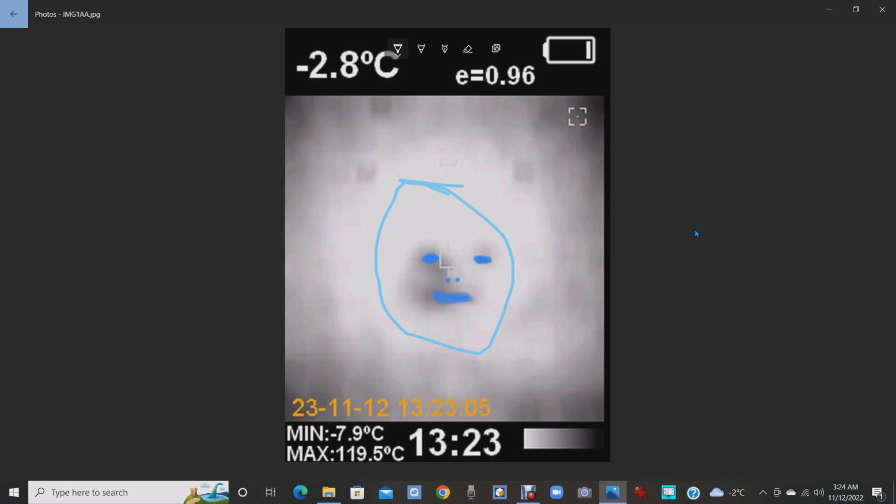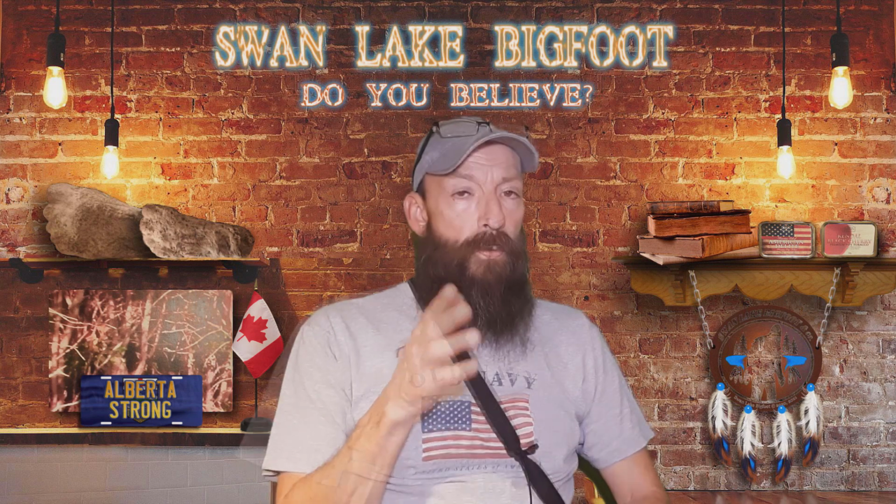I'm just putting this out here for you guys to see and sharing what I capture on this thermal image. Pay attention to this temperature here. After I took the still, I walked right to the bowl, turned around, came back, and as I'm coming back towards my house, I stopped and changed the color spectrum to the thermal color setting.